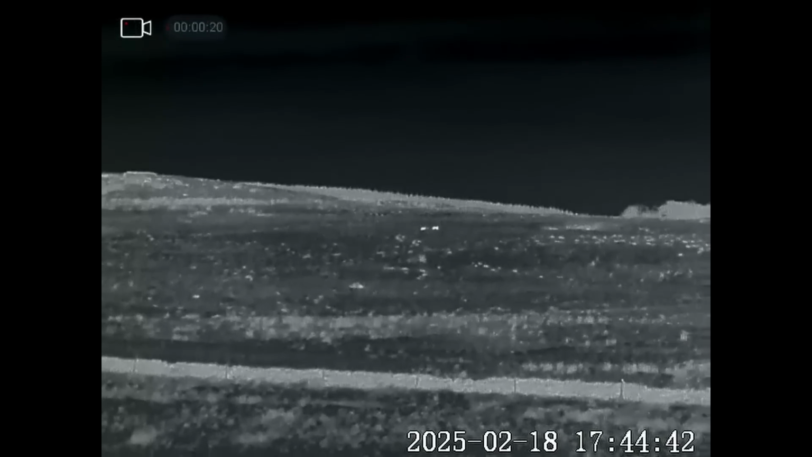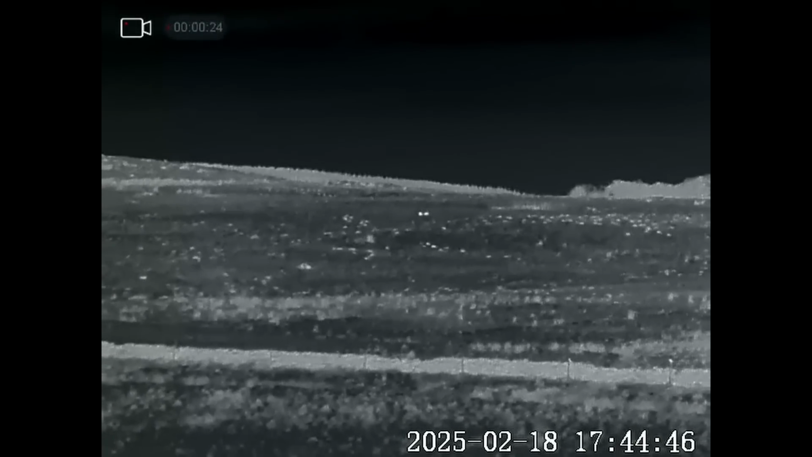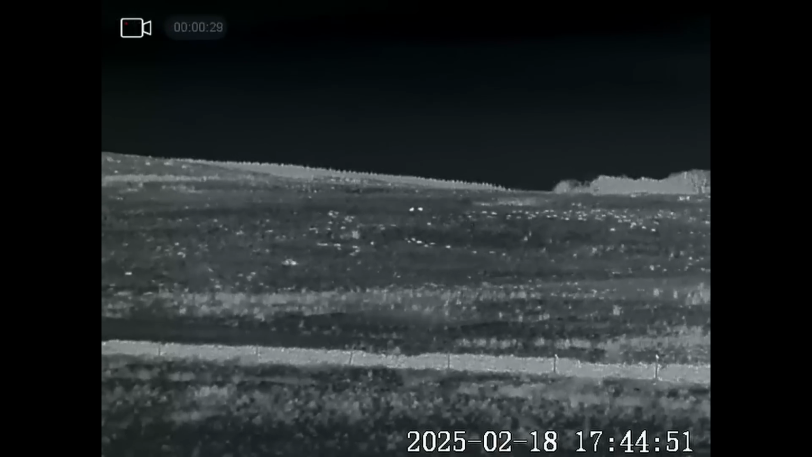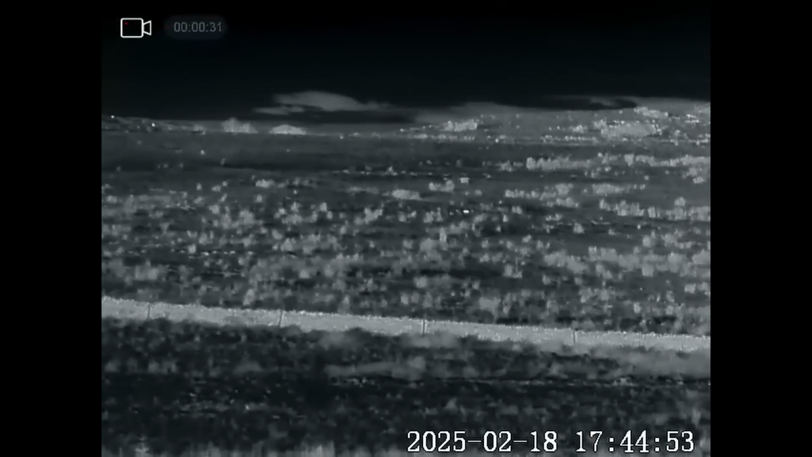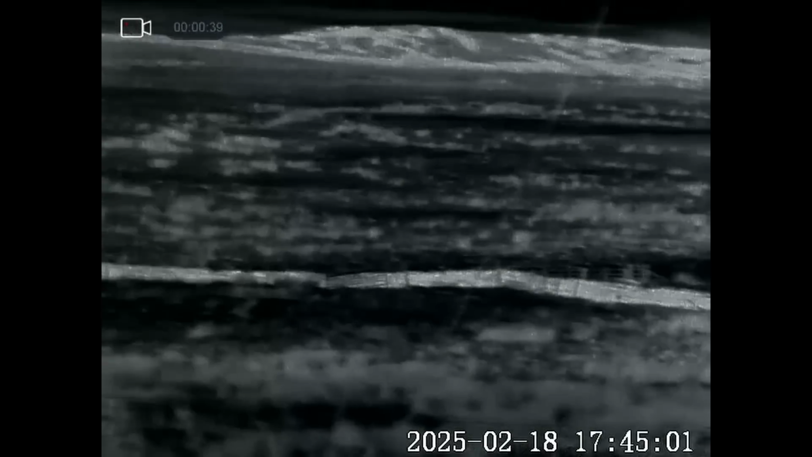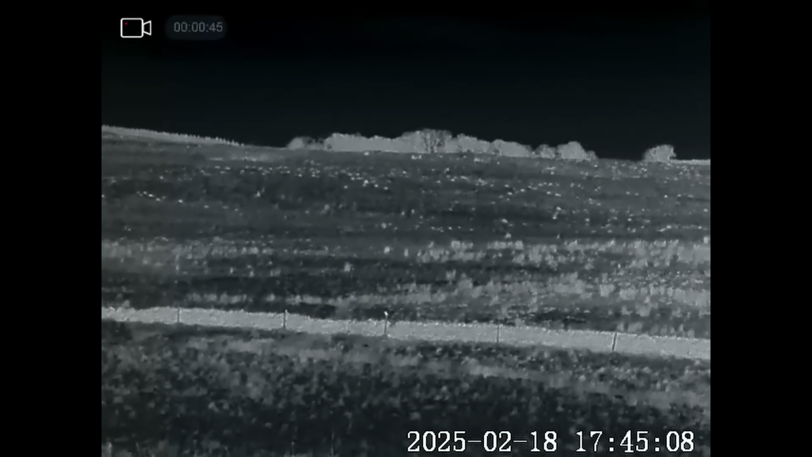And a good old run around up there. There's another hare. Not a lot out at the moment, but it's still early on. It's only just starting to get dark, or nearly dark anyhow.